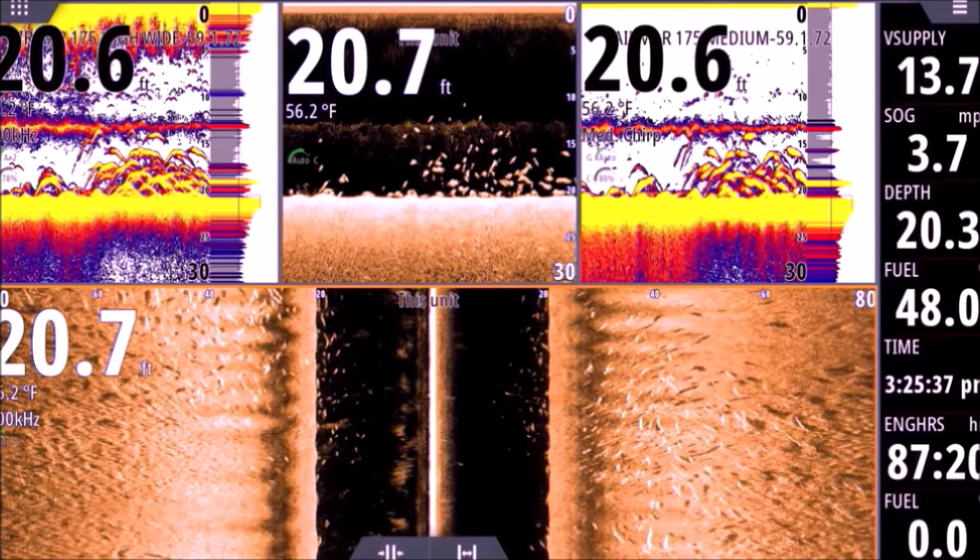All right, one other thing you're going to notice here is in the top left panel here, I have my high chirp transducer set to 200 kilohertz. And why not chirp? Why set it to 200 kilohertz, right? Well, in less than 30 feet of water, I find that my single fixed frequency settings give me a little cleaner image than a chirp setting.